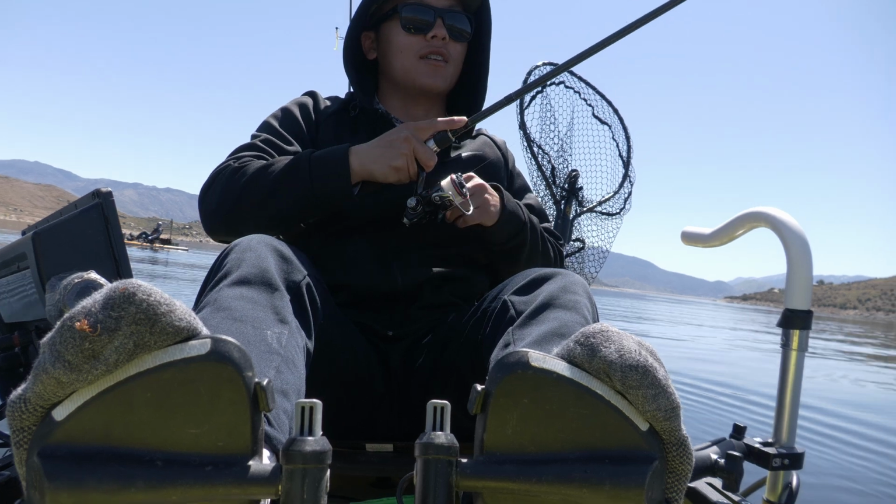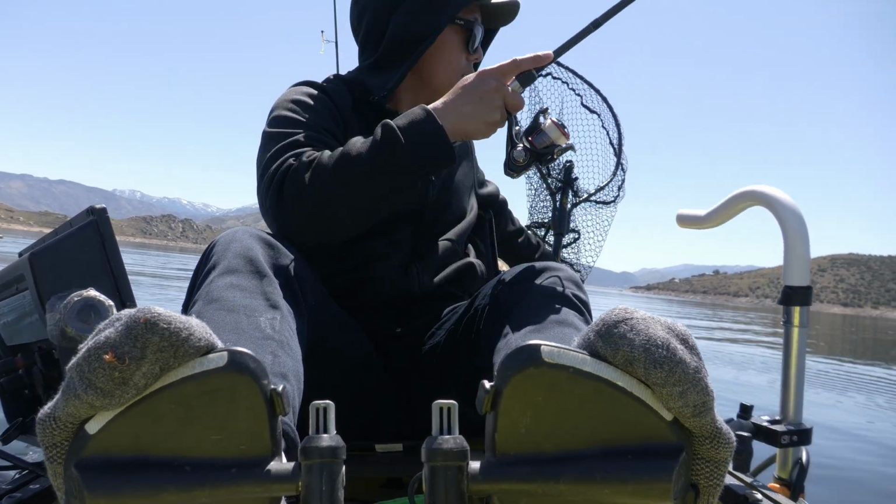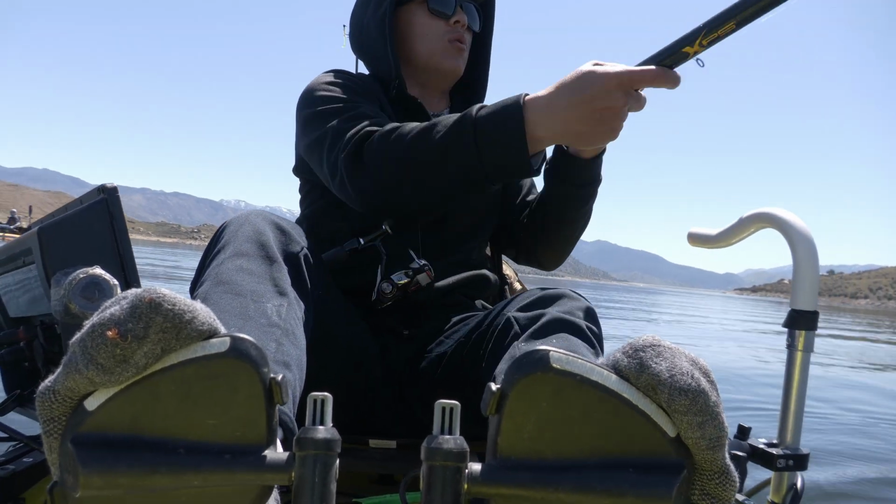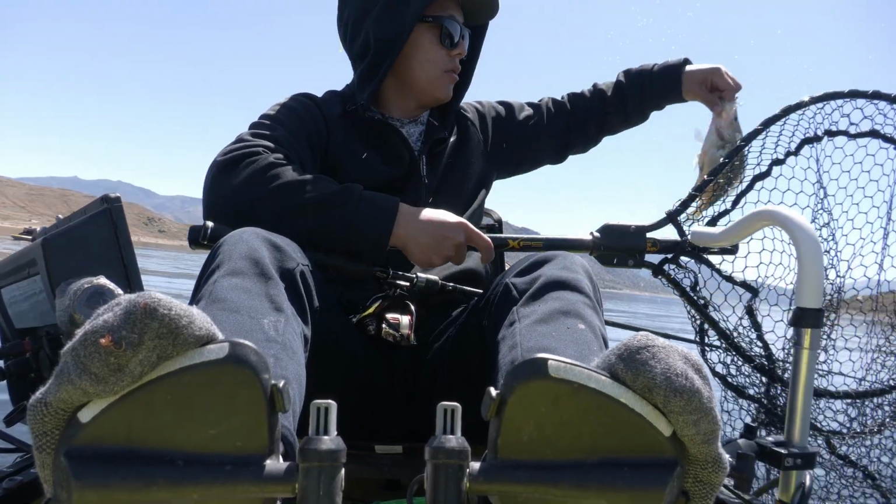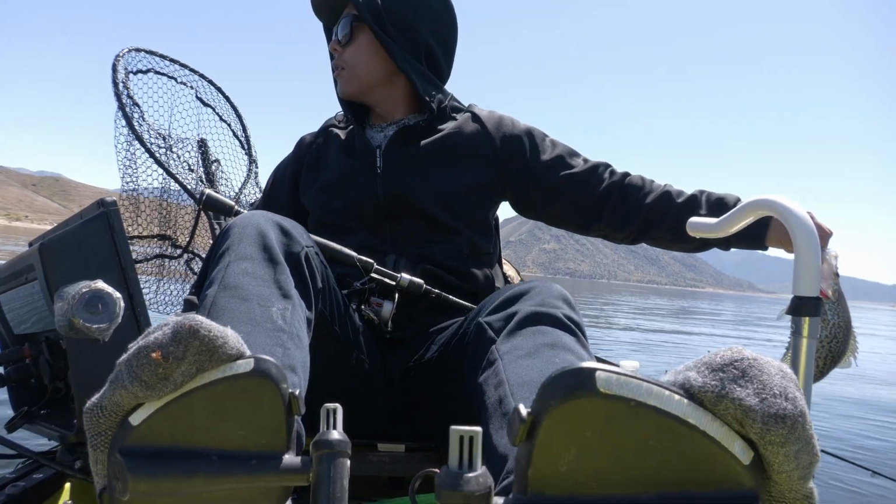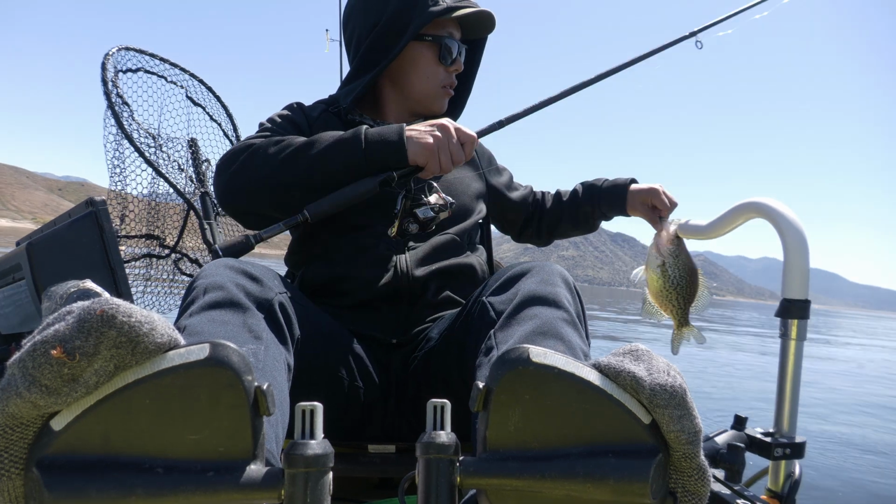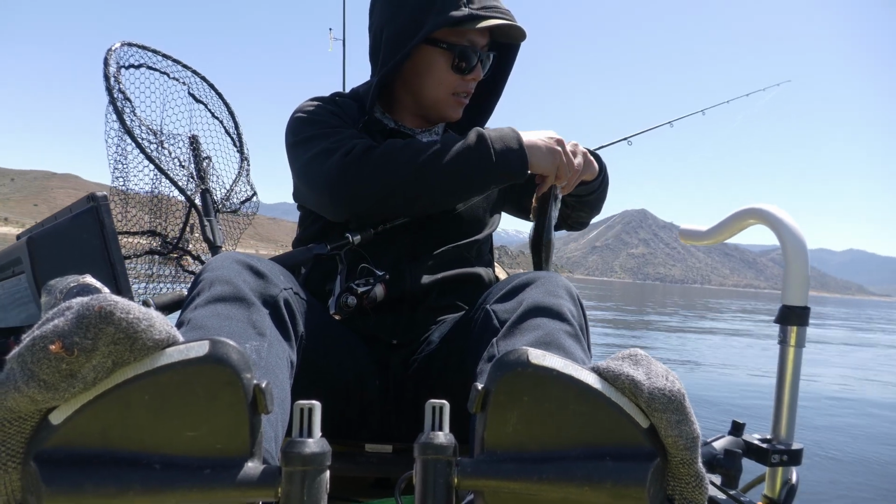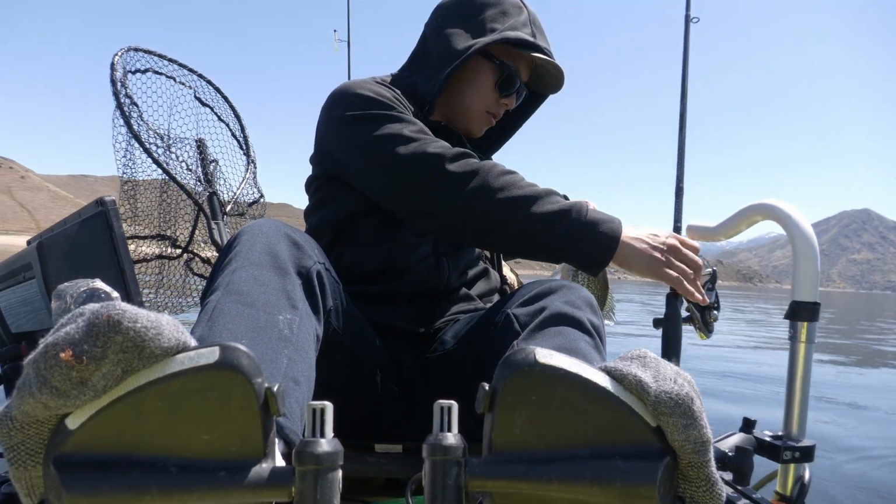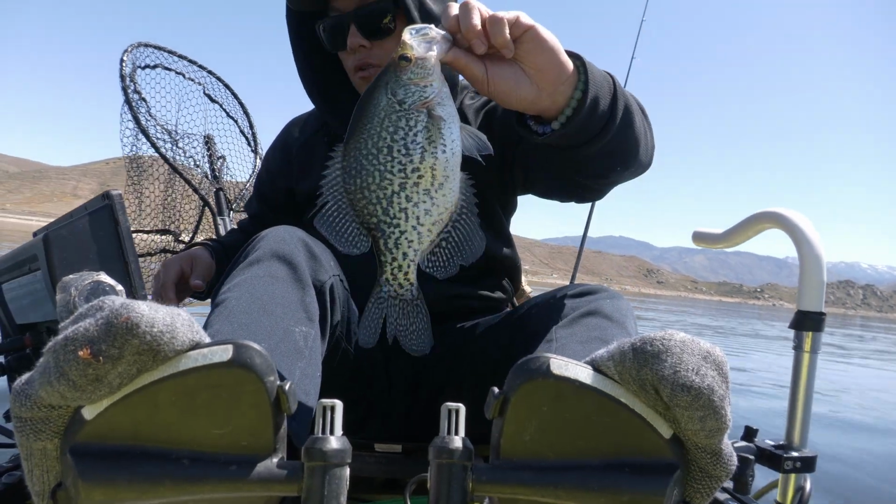I feel good about that cast. Oh. A little bit smaller than we like, but crappie nonetheless.